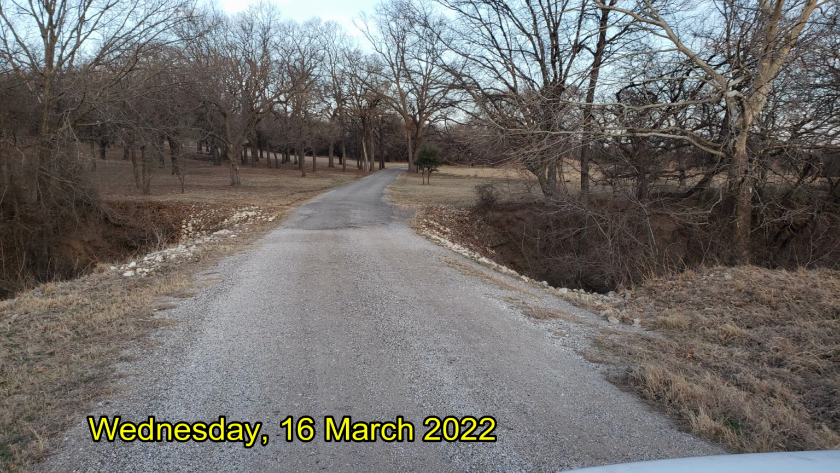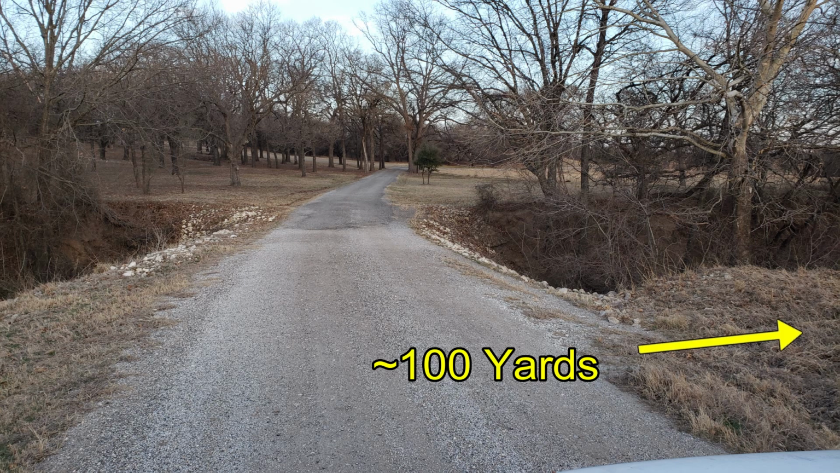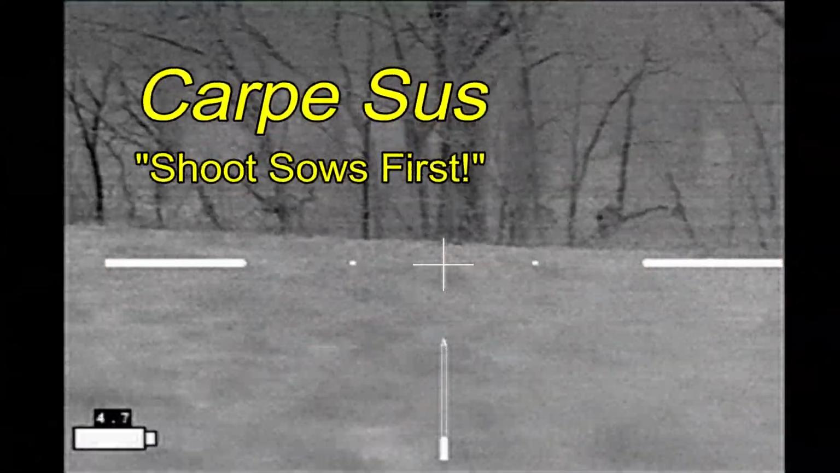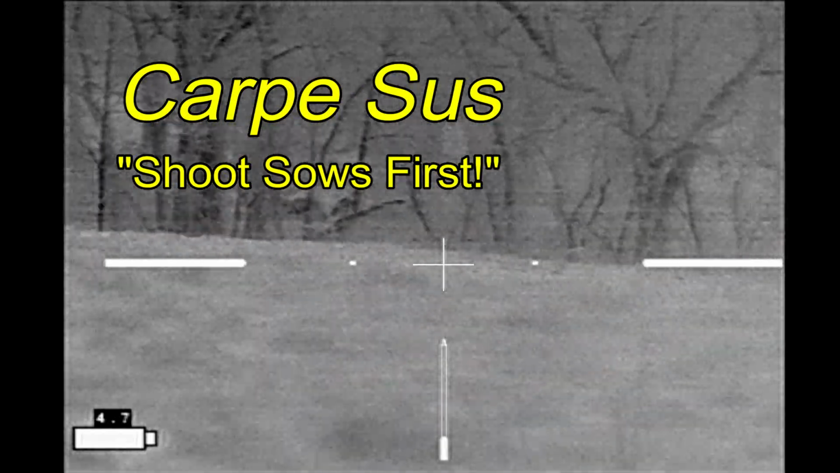While driving into the property, I spied some daylight hogs on this side of the creek. I think they heard the truck. They moved to the opposite side of the creek and headed off to the right. I thought they were headed to the winter wheat fields, but they stopped under a burdock tree and started feeding. I headed to cut them off and realized they hadn't gotten that far. And carpe sus, I ended up shooting from about 100 yards off the road.